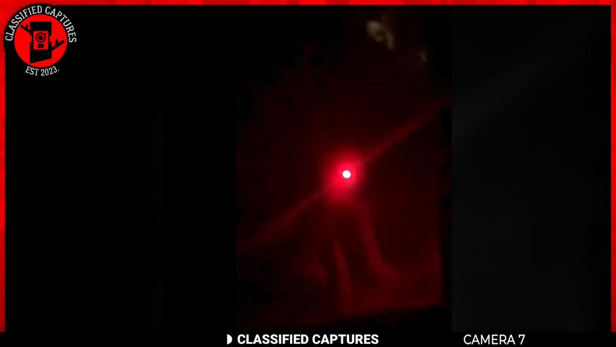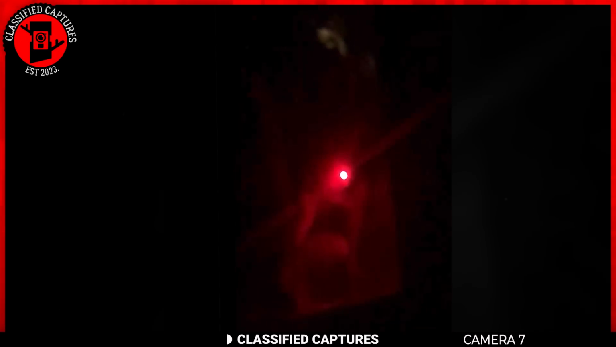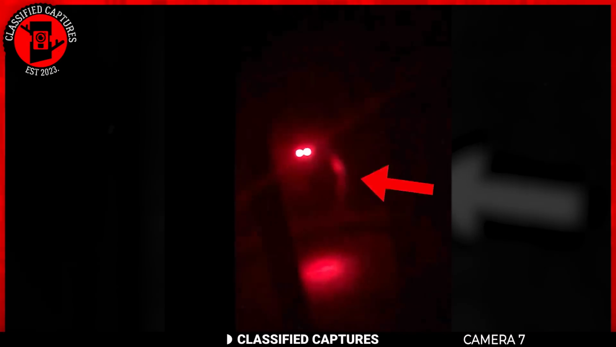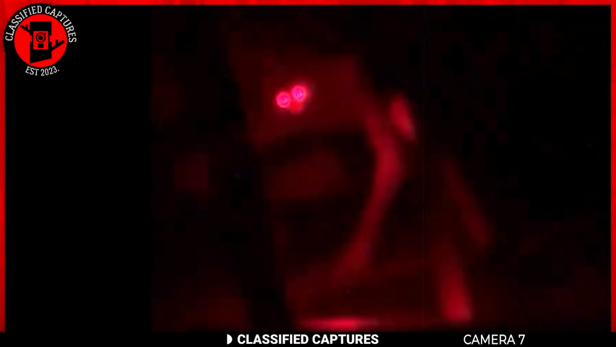Here we have a classic case of something that could easily be mistaken for a paranormal encounter in the woods. In this piece of disturbing footage, we see a creature which appears to be slender and tall moving through the woods. The footage appears to have been taken from a window, which means it was taken closer to civilization.